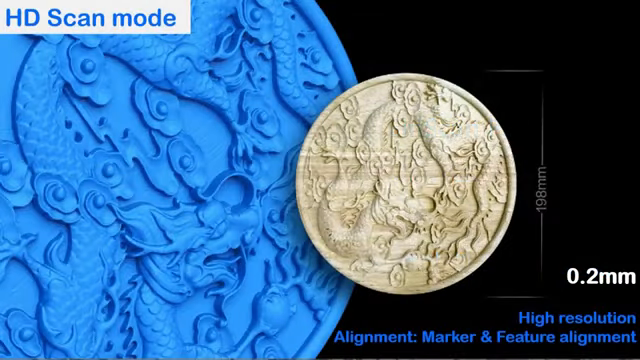This is one example in the HD scanning mode. As you can see, this is in high resolution, 0.2 millimeters, and what the scanner allows as alignment mode is to use marker and feature alignment, but markers are no longer mandatory in the HD scanning mode, so you can use them if you want, but you can scan in the HD mode without markers.